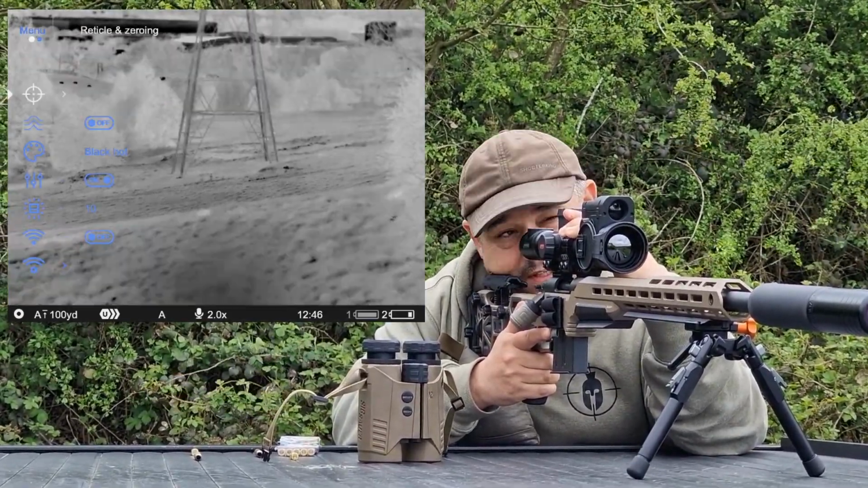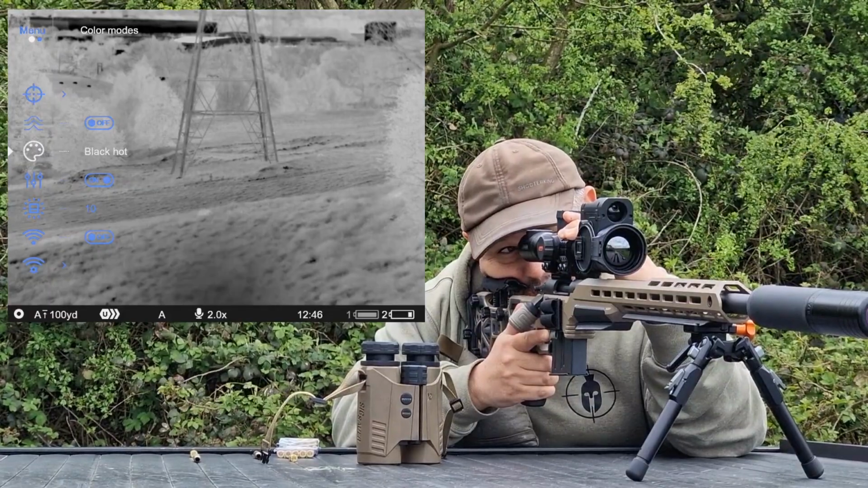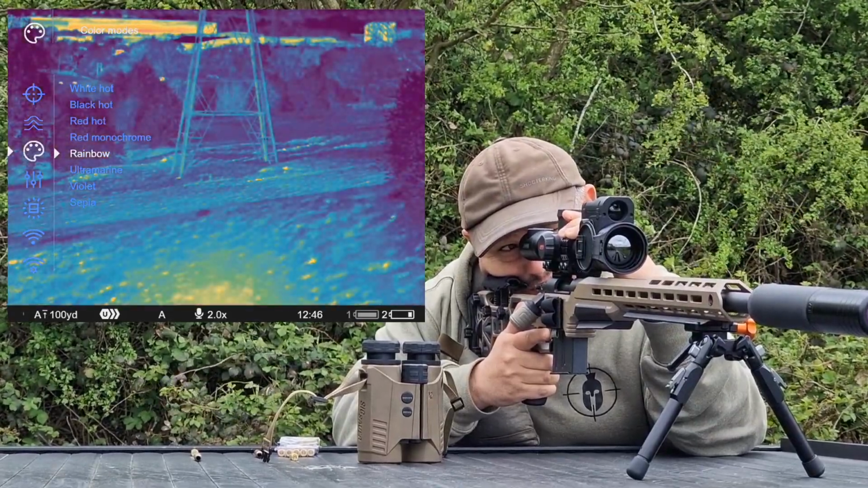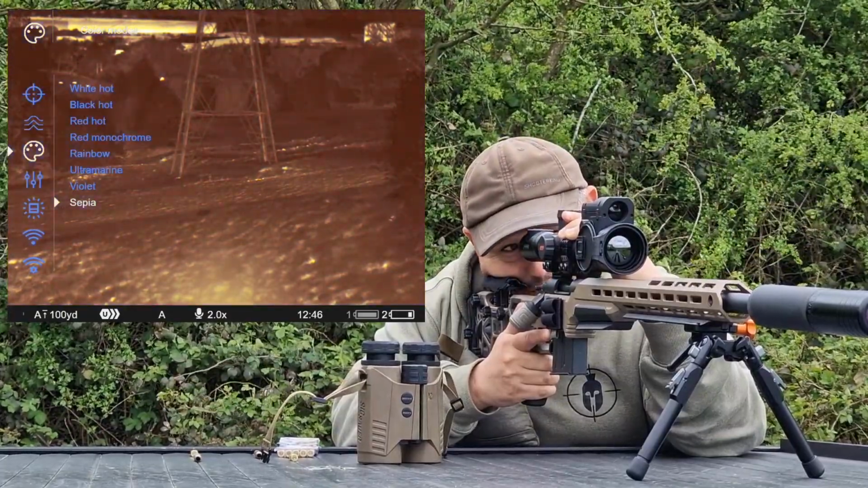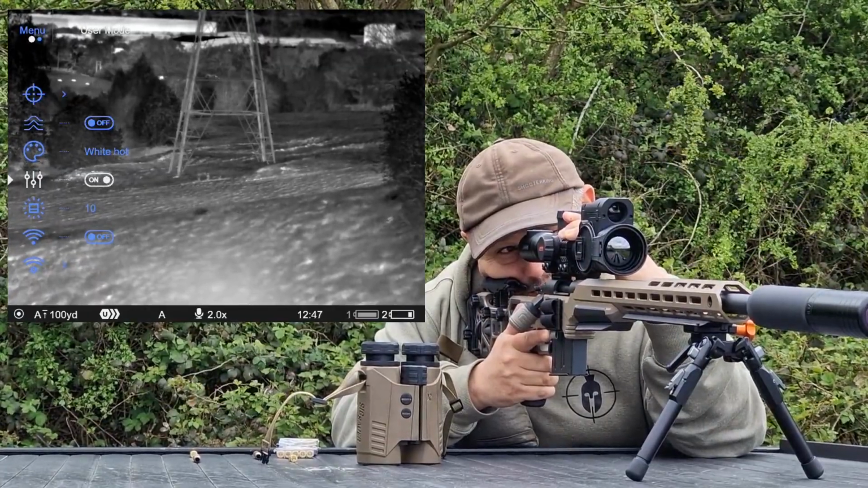On the left you've got the image smoothness there, the smoothing filter. You've got your colour palettes, of which you've got your normal favourites. You've got your white hot, you've got black hot, red monochrome, rainbow, ultramarine, violet and sepia. So you've got all of those.